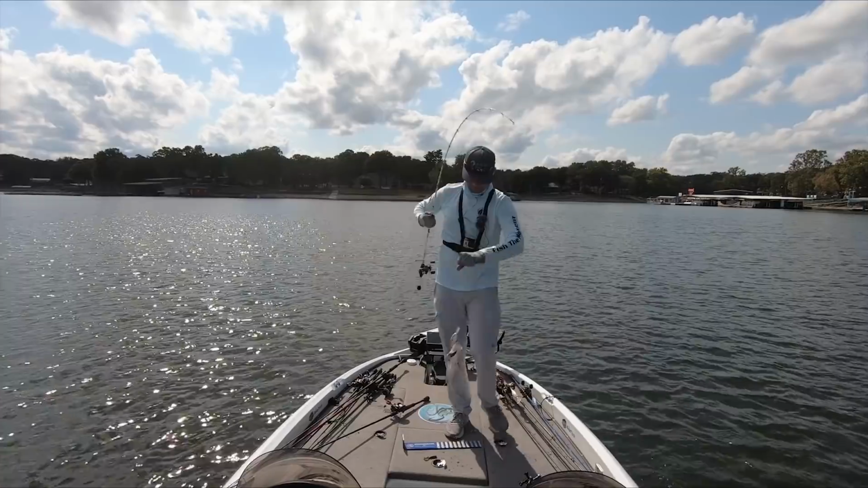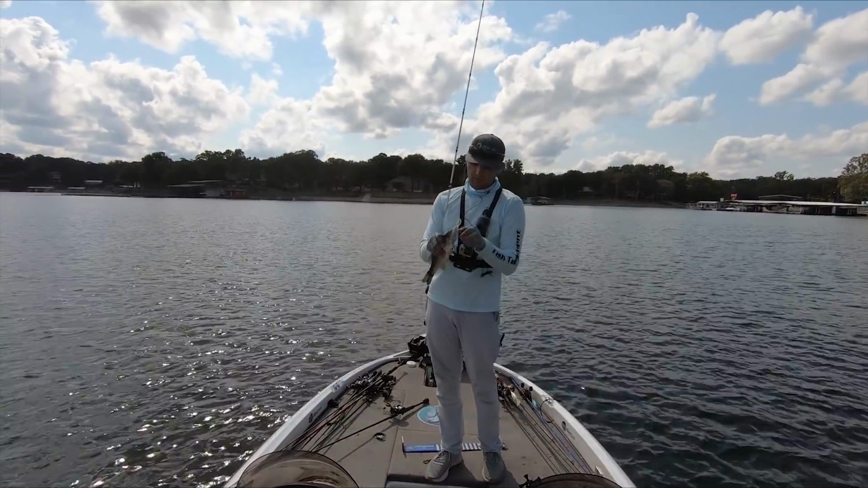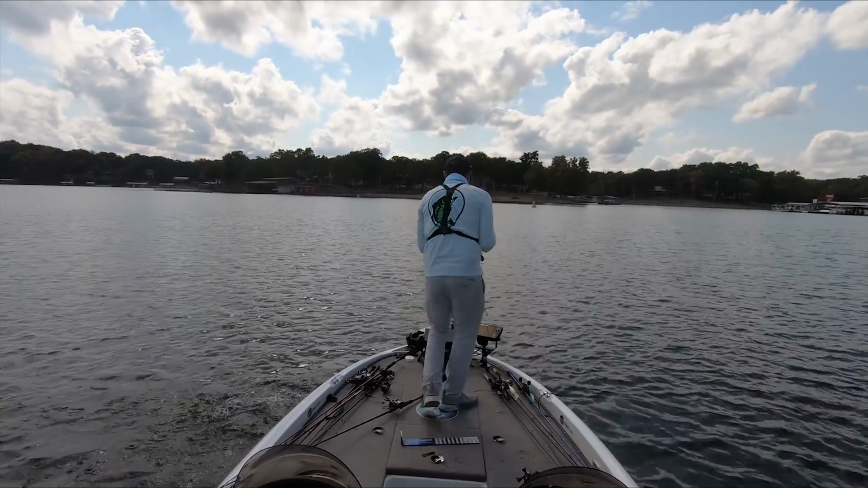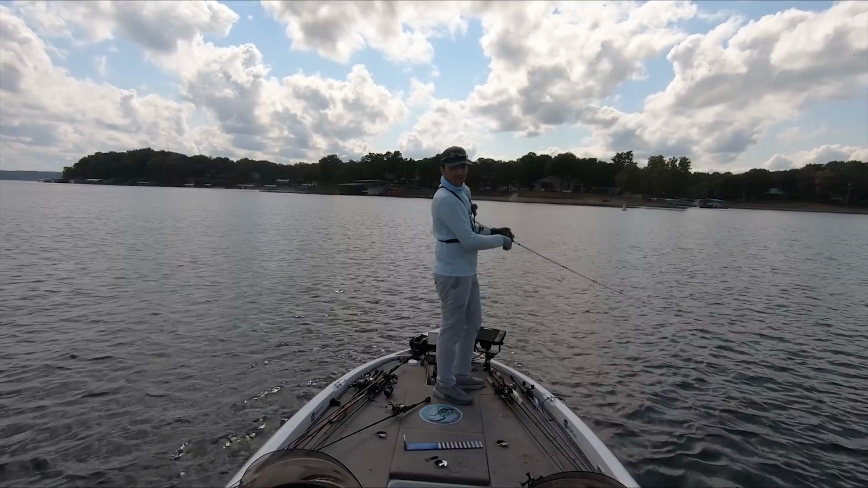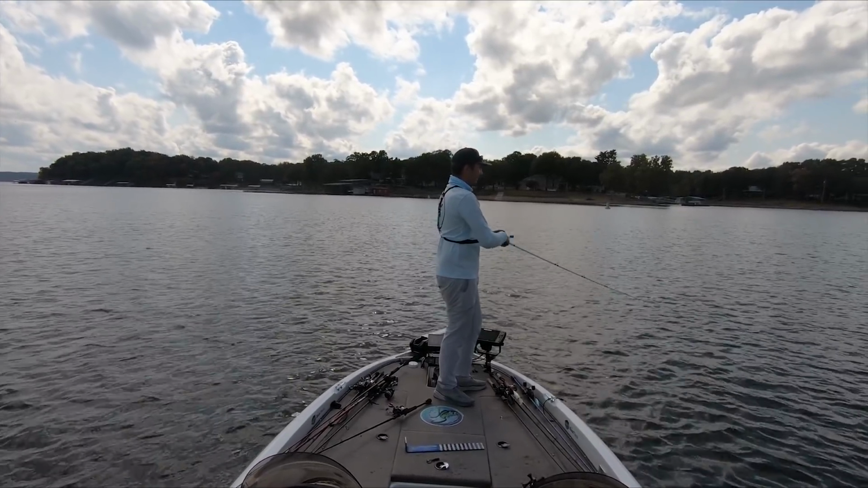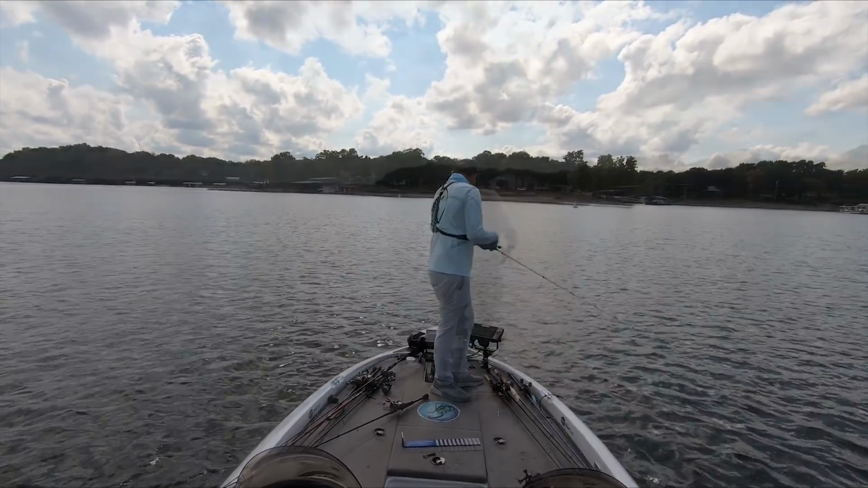Not a big one, just a little guy. But maybe I can get a nice one mixed in with these smaller fish. Again, maybe not the best bag in the world. Randy's probably gonna kick my tail with some bigger fish, but for right now, I'm happy with it. And I got 5, that's all that matters to me right now. Maybe I'll get lucky and put a 5 or 6 pounder in the boat, make things interesting.